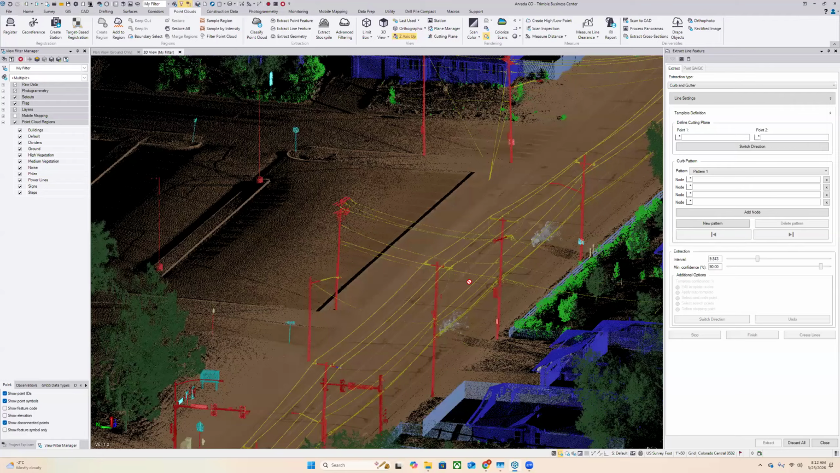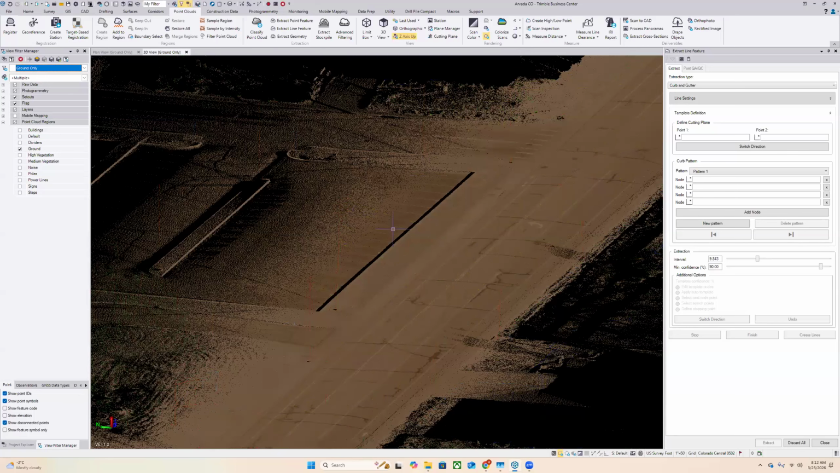All right, so I've gone ahead and opened a second data set here. What we have here is a mobile mapping data set that I've already classified. And to make our lives easier, I'll just use the View Filter Manager to isolate the ground region, just so we have a clean view to work with.